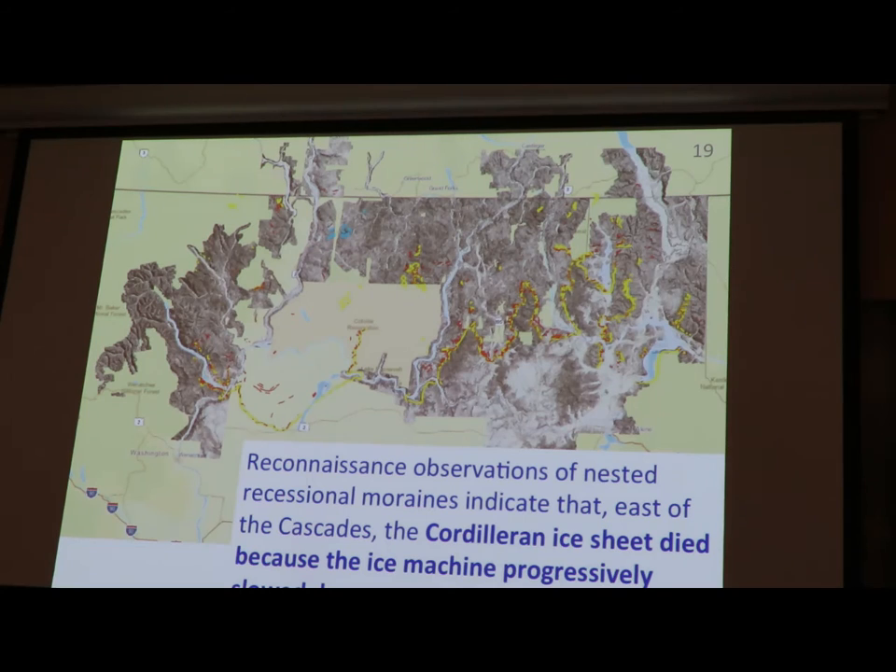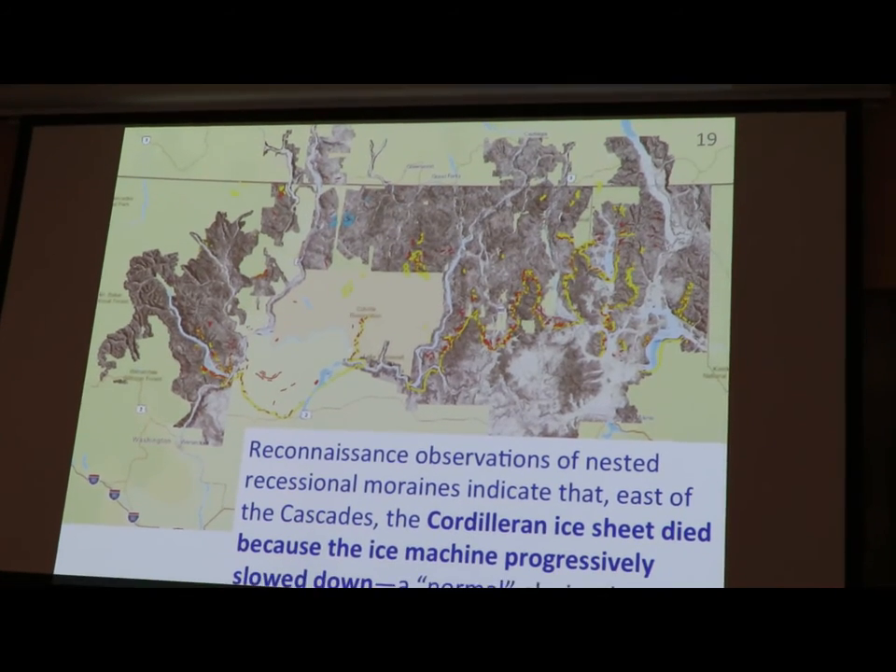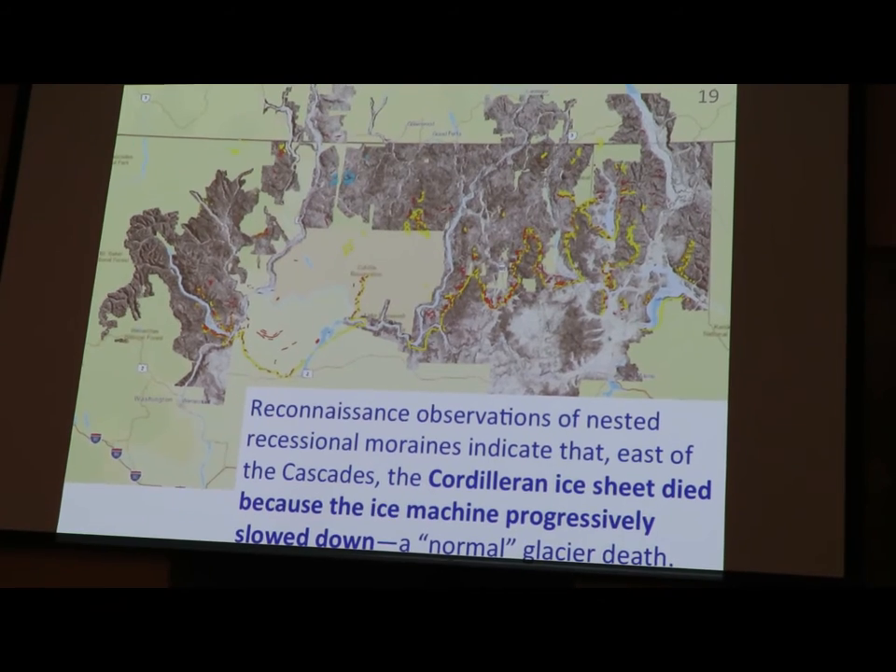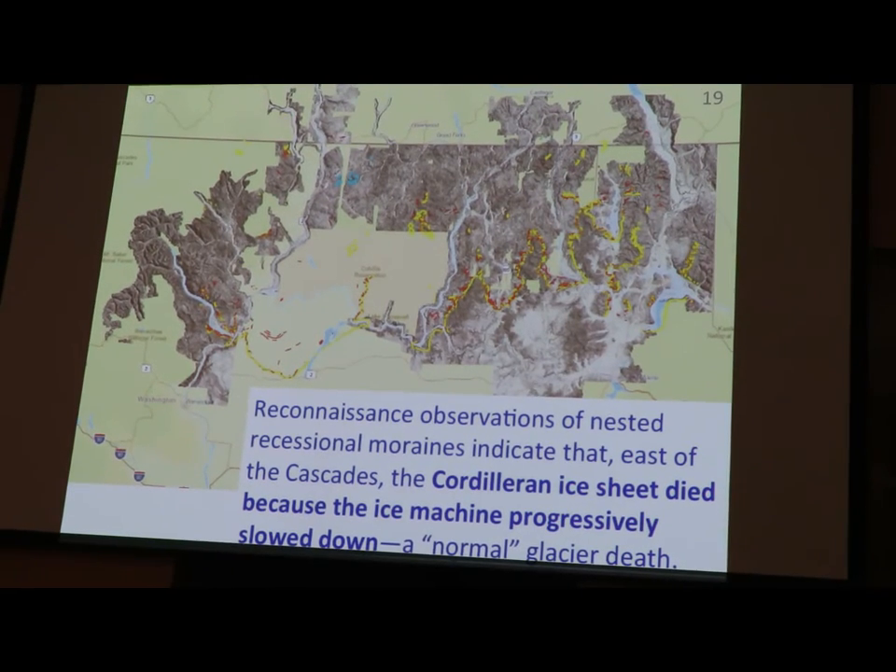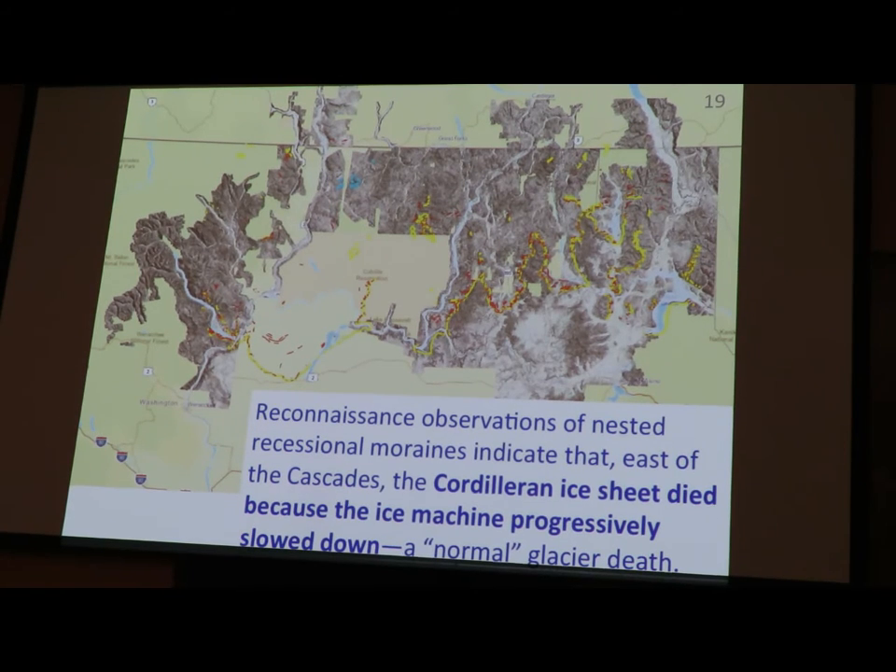So, these are reconnaissance observations, but they show pretty clearly that this is a case where climate change happened. The ice maker slowed down, and the glacier slowly retreated. And this is what I think of as a normal glacier death. It's what I learned about as an undergraduate. We go west of the Cascades, the story's more complicated. We have some abnormal glacier deaths.